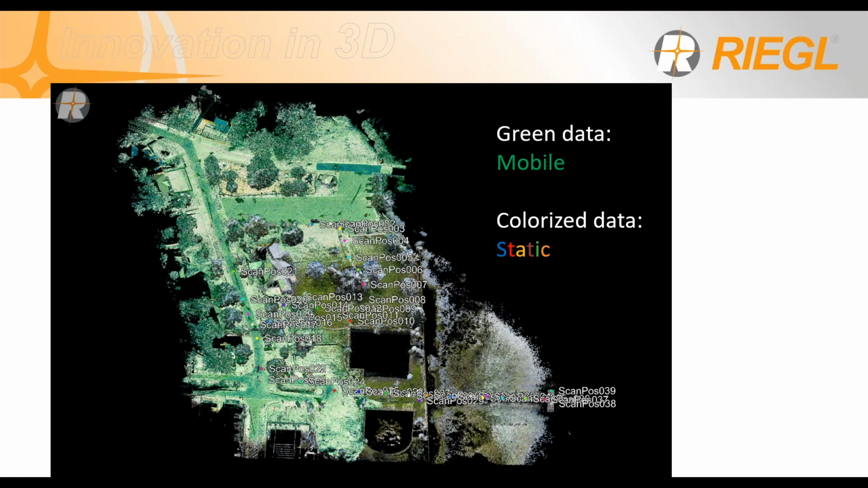Having a quick scan of large areas, and then fine tuning with static scans on the areas where you need more detail. That's a fair question that you need to ask yourself, right? Again, this wasn't 50 miles per hour.